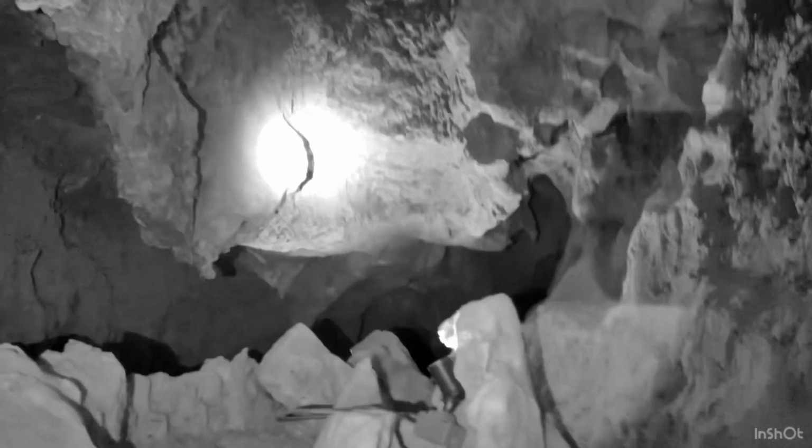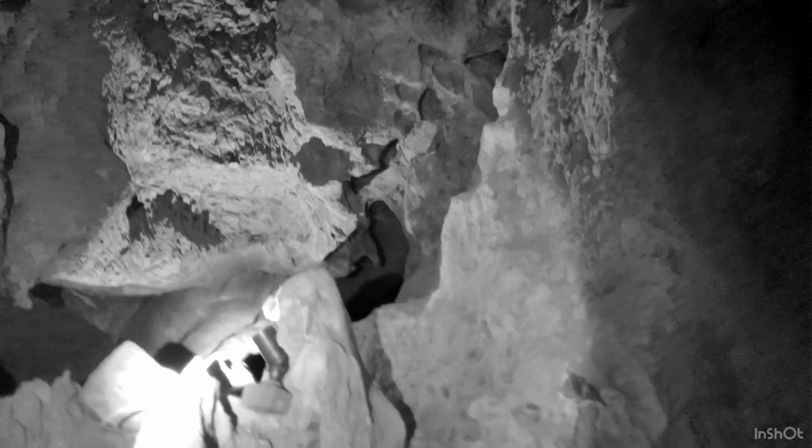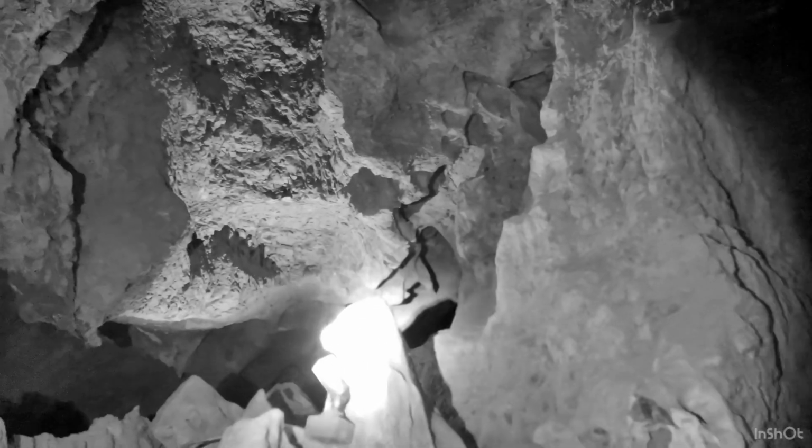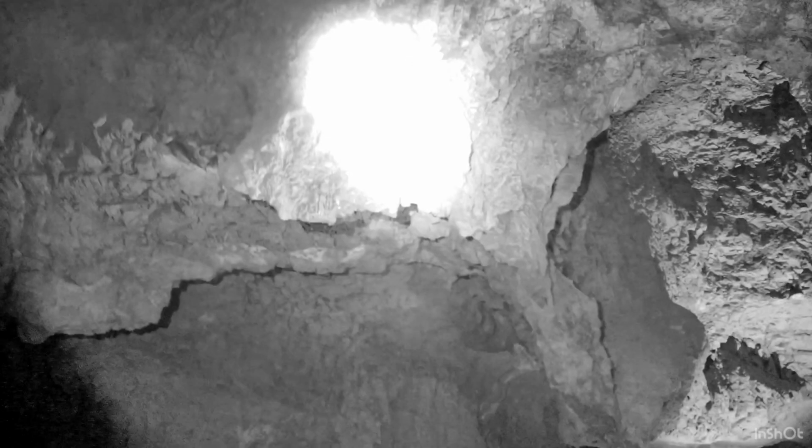Most caves are 50 to 55 degrees normally, but this cave is 71 degrees year-round. So it's almost like being in a Target. That's because it absorbs that desert heat a bit, and we're not as deep as other caves tend to be. But during the monsoon seasons that we get here, it can get over 100% humidity down here. So it can get super uncomfortable, you can imagine.